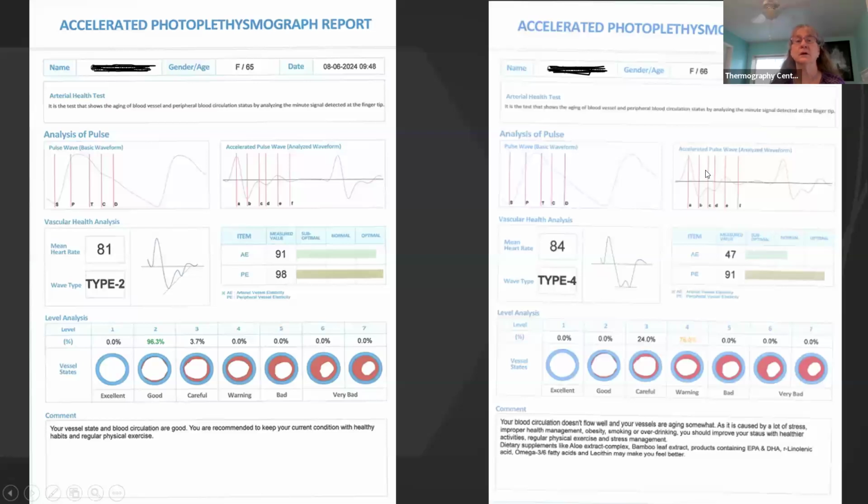Now, earlier in April, she retested. She is now type 4 on her wave type. Her arterial elasticity has dropped to 47. And her vessel status has moved to level 4. This is the effects of stress on the circulation system.